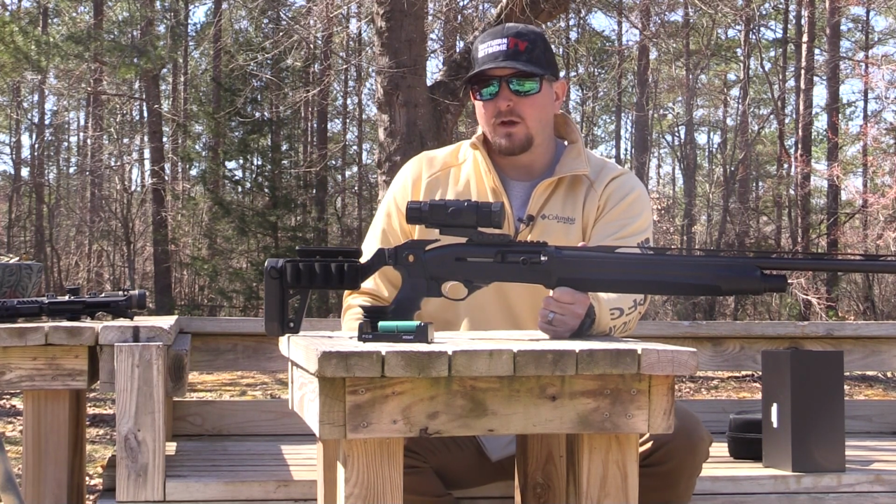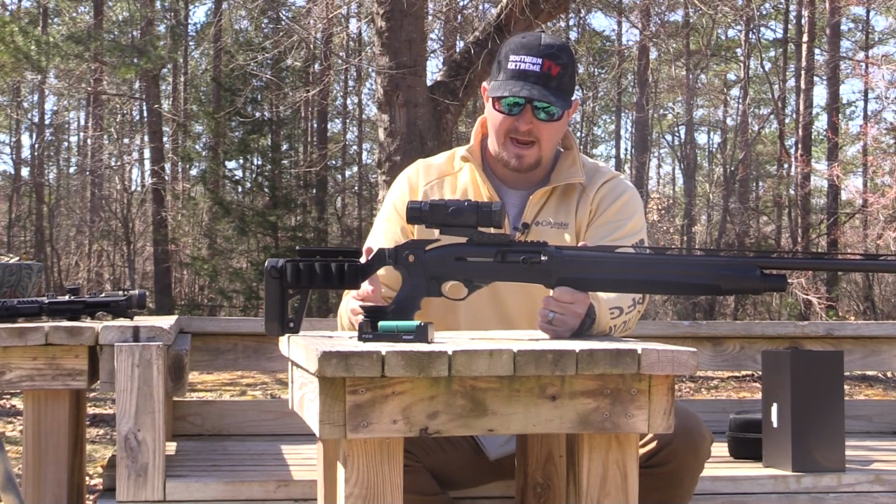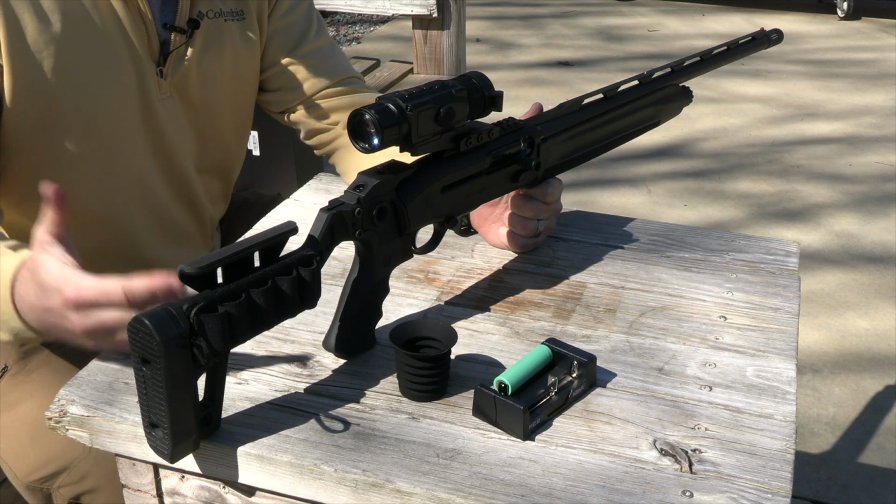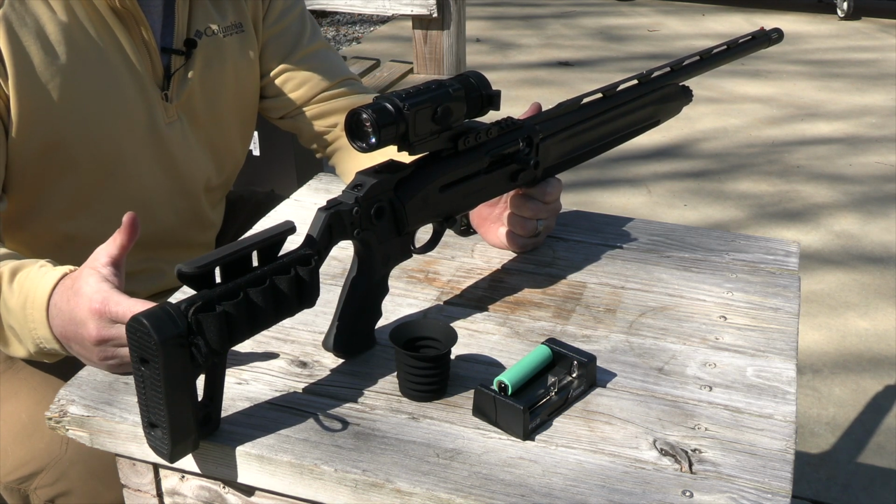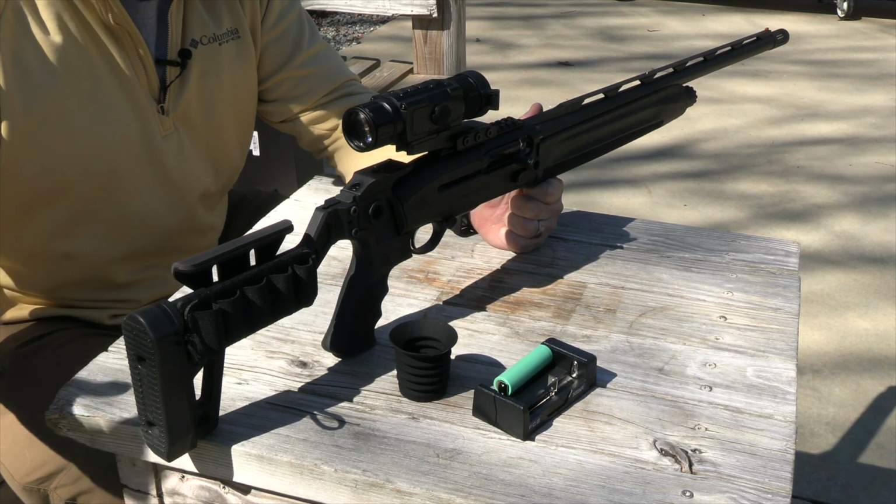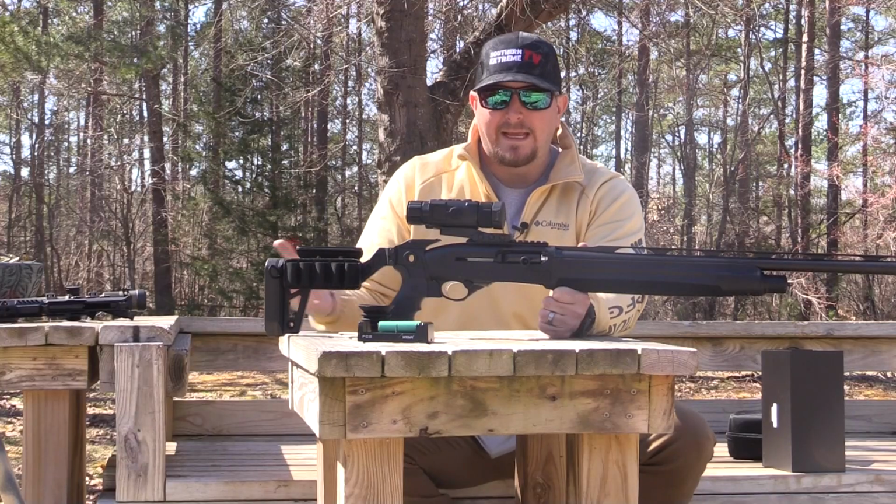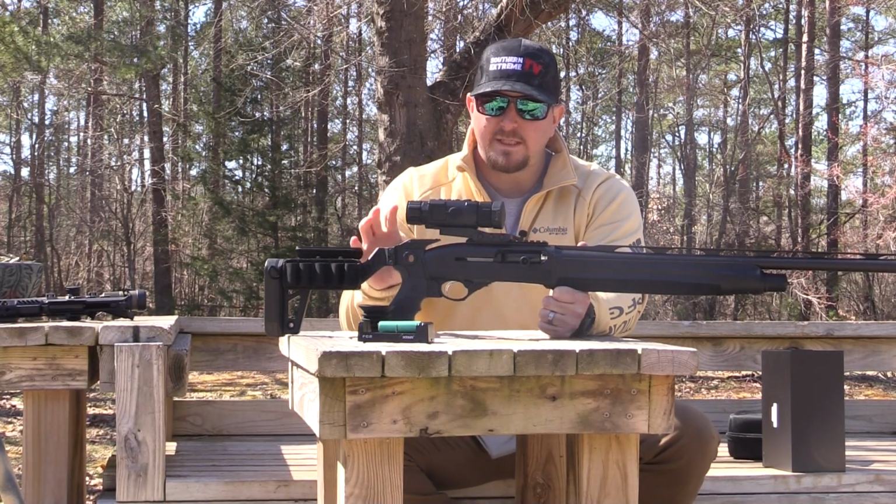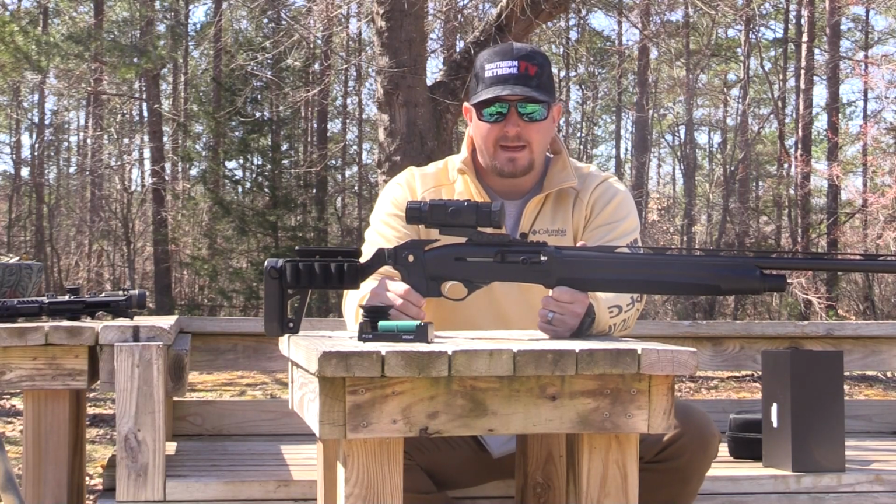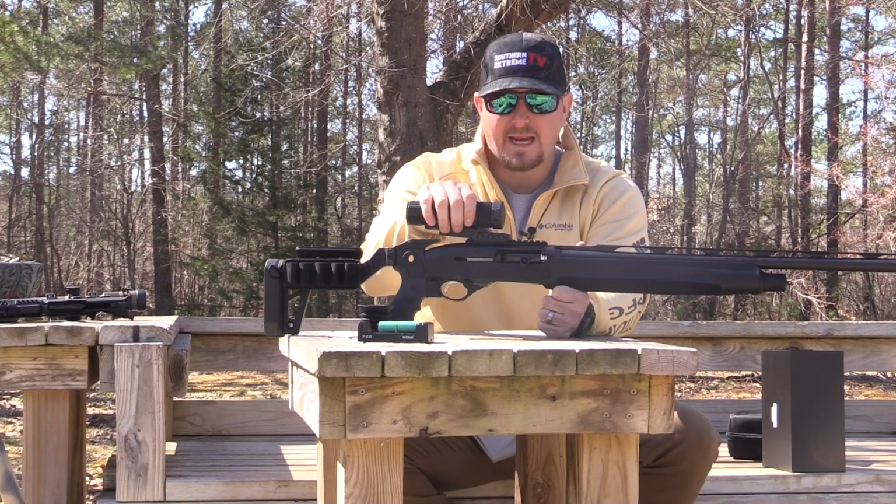I would say that this scope with a 1.5 to 6 base mag is designed for that kind of 250, maybe 300. 300 is probably touching the edge of its range, in my opinion. But let's just call it that 250 and in. This is where this optic is going to shine. And the reason that I really like that low base mag is because I mentioned earlier that you can also use this as a scanner.